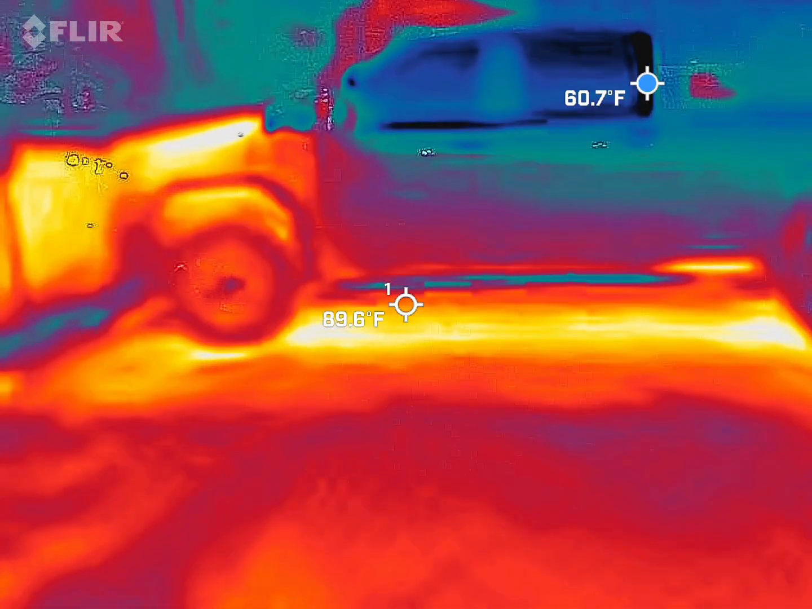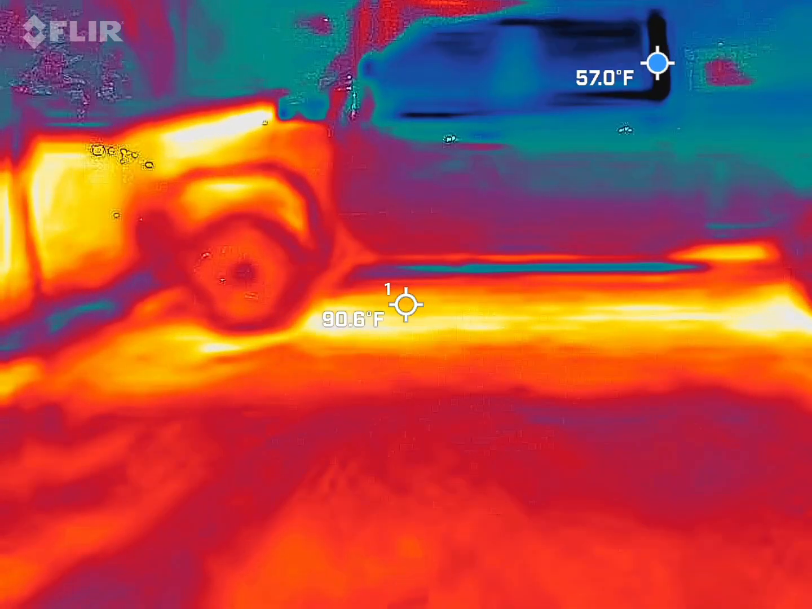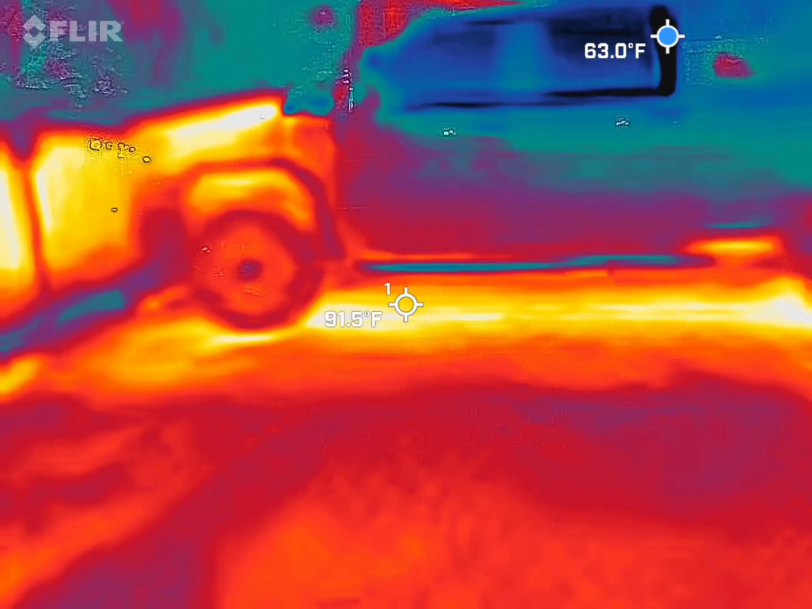Like 58 degrees, 57 degrees over here. I know it's the truck, but nothing else has been that cold.